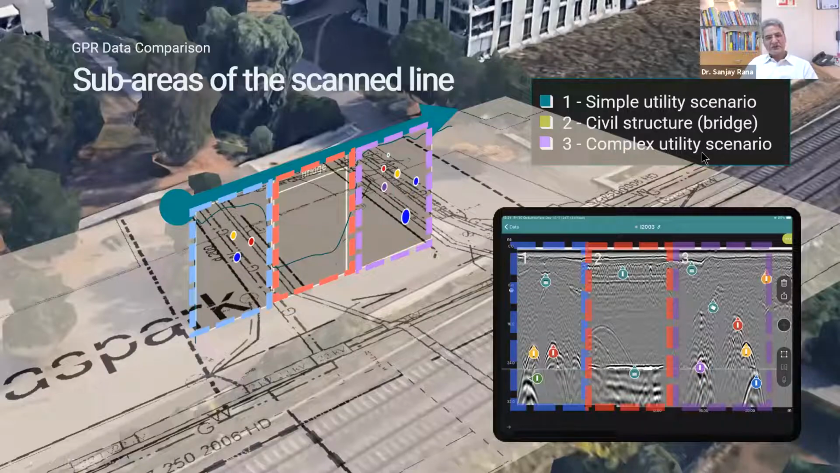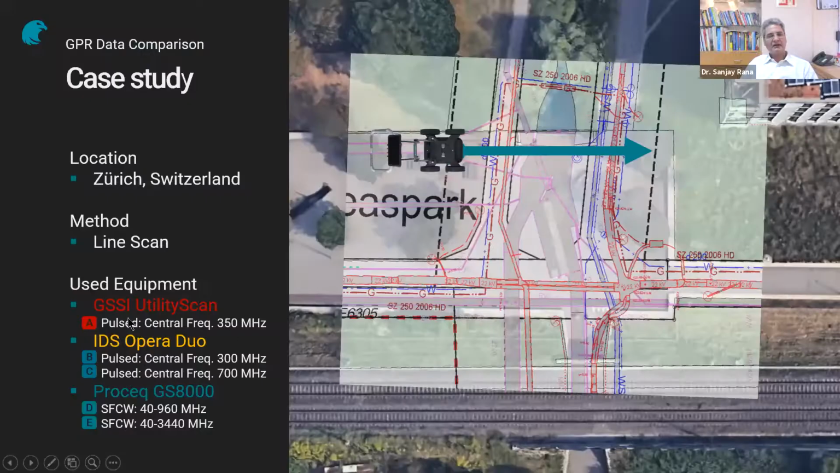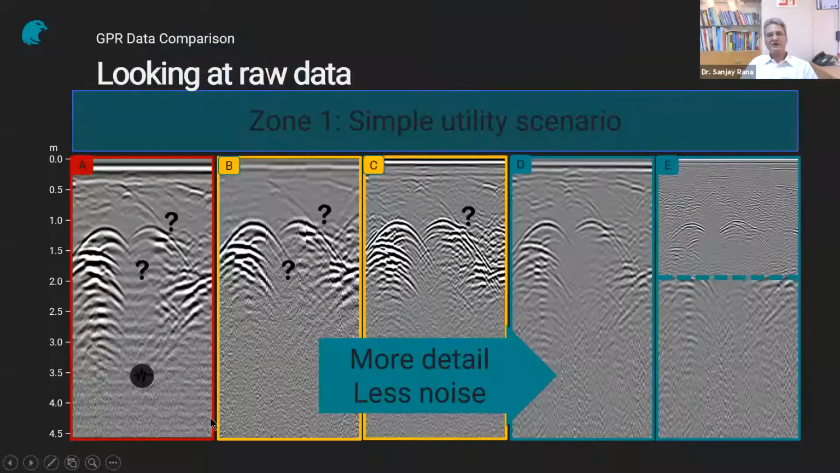Going back, A is GSSI, B is IDS 300, C is IDS 700, and D and E are PROCEQ. Now let's look at the results. This is zone 1, the simple utility scenario. This is from GSSI, this is from IDS 300, IDS 700, and this is coming from PROCEQ low frequency and PROCEQ high frequency.